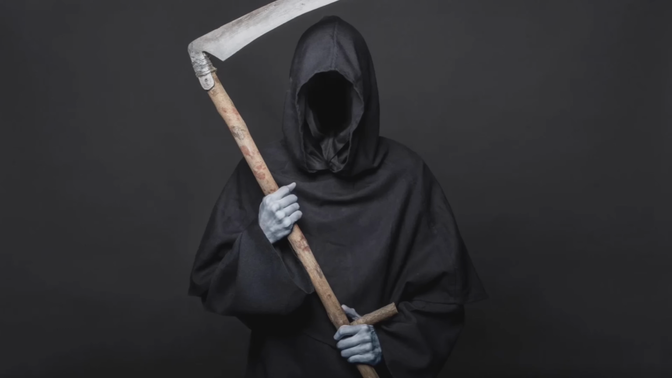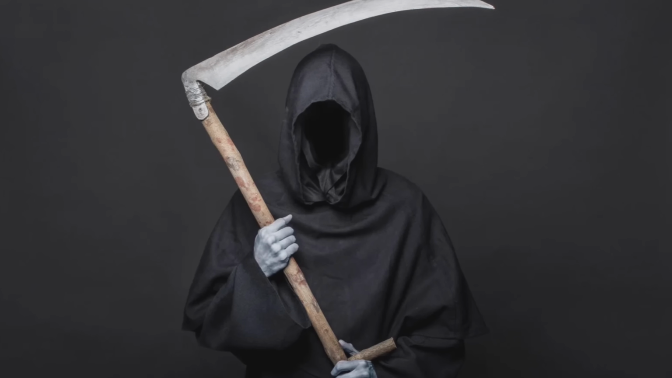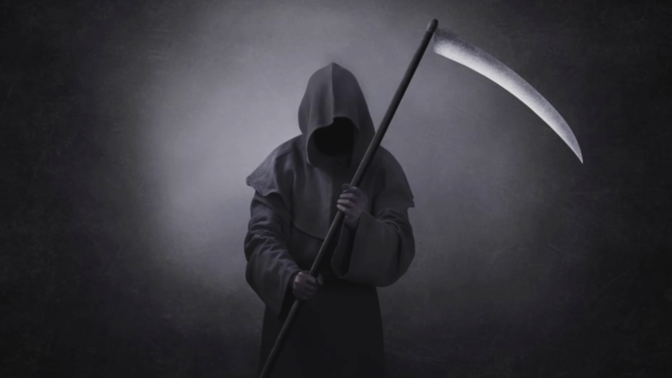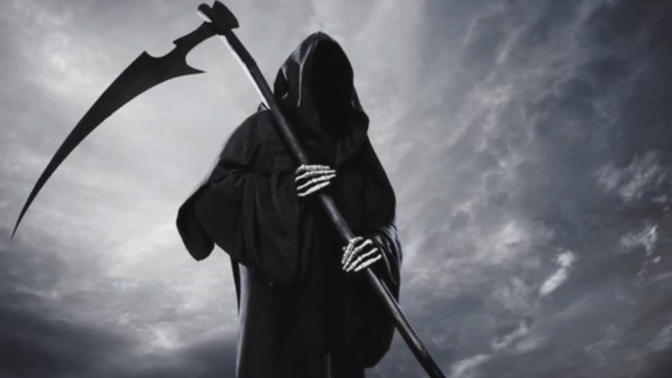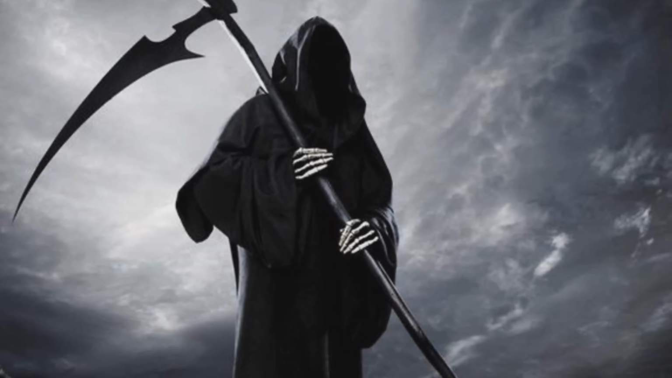The Grim Reaper. Death is frequently imagined as a personified force. In some mythologies, a character known as the Grim Reaper causes the victim's death by coming to collect that person's soul. The Grim Reaper is a skeleton dressed in a black robe holding a scythe. Whether it is just a mythical being or an actual entity, it is definitely downright spine-chilling.